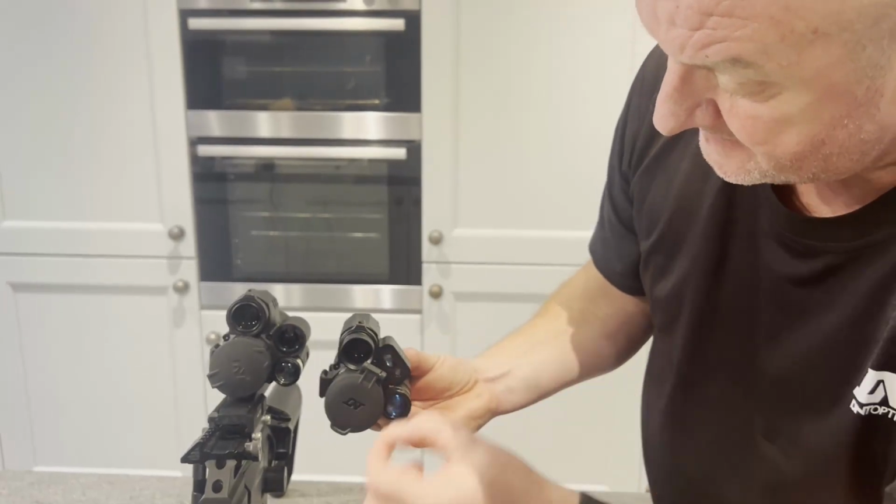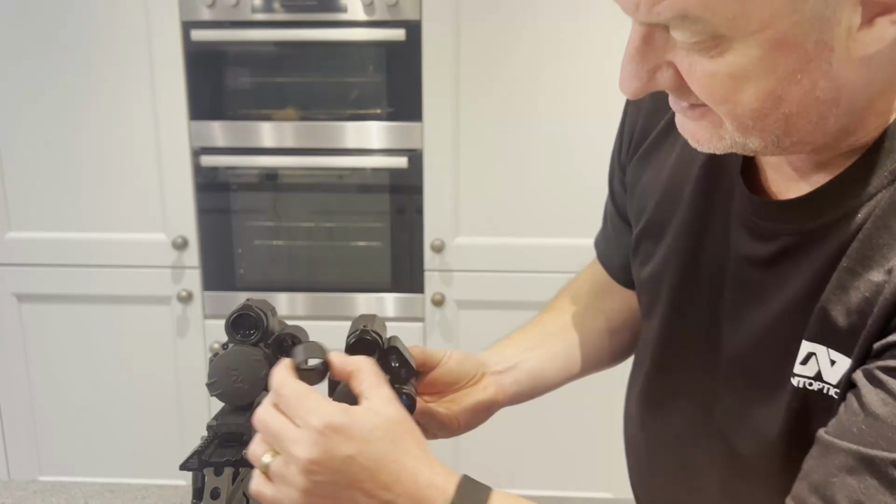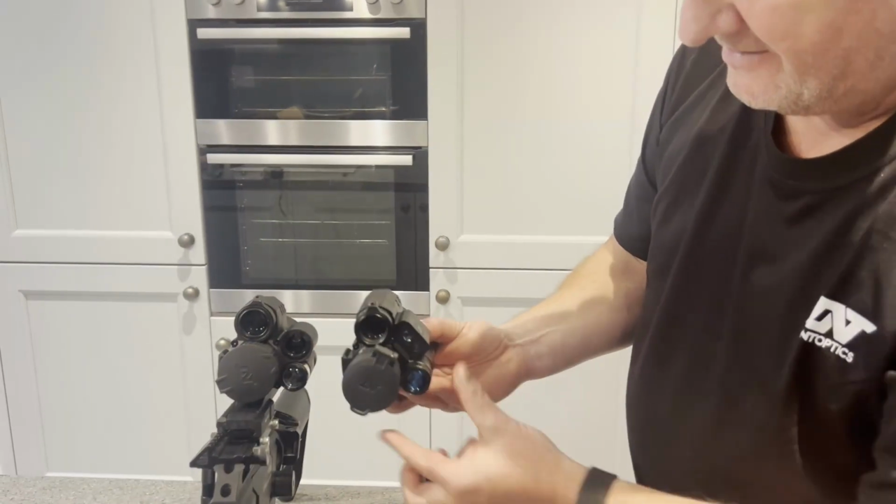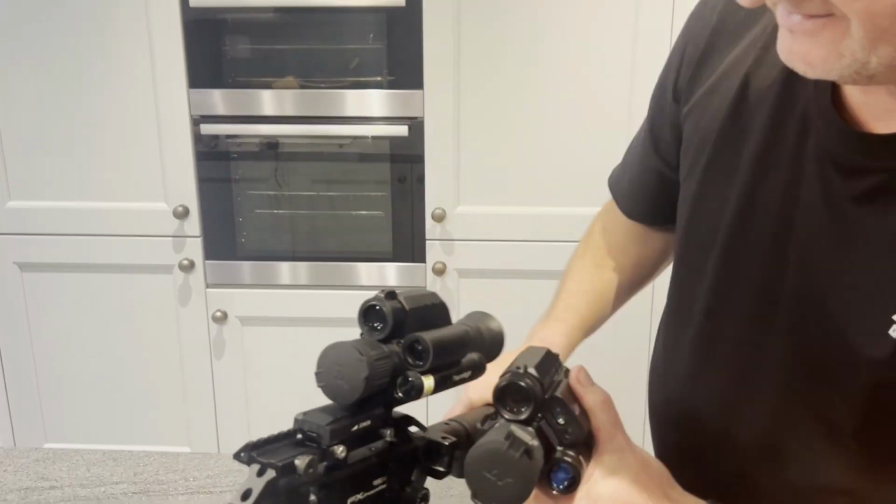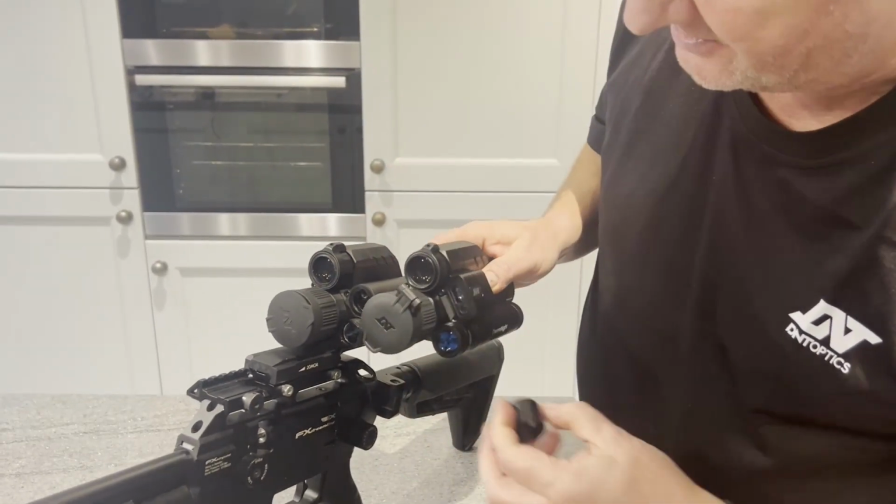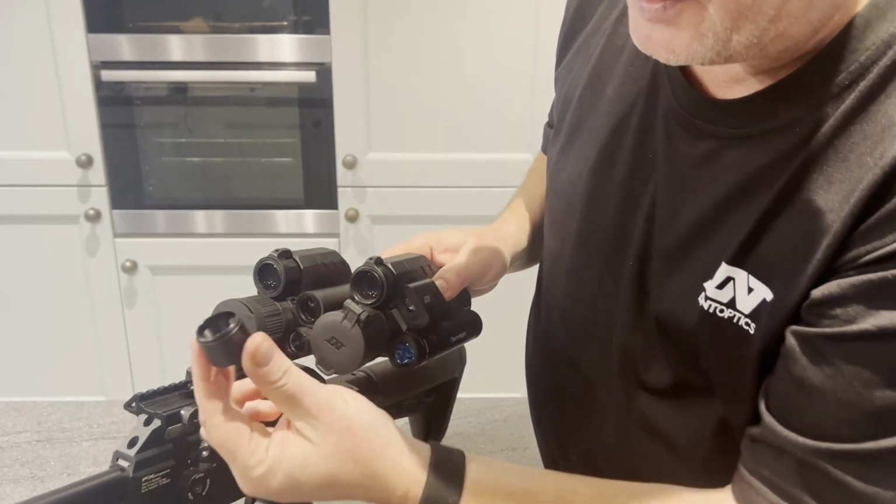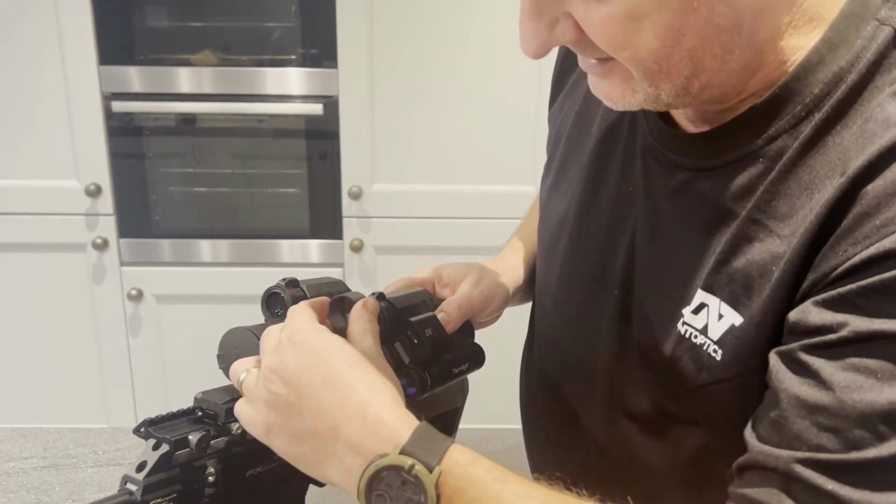I've just noticed there as well, another difference is you've got this one with the standard lens. This is excellent. The standard lens on this one is just there, but this has got a mini sunshade on it.